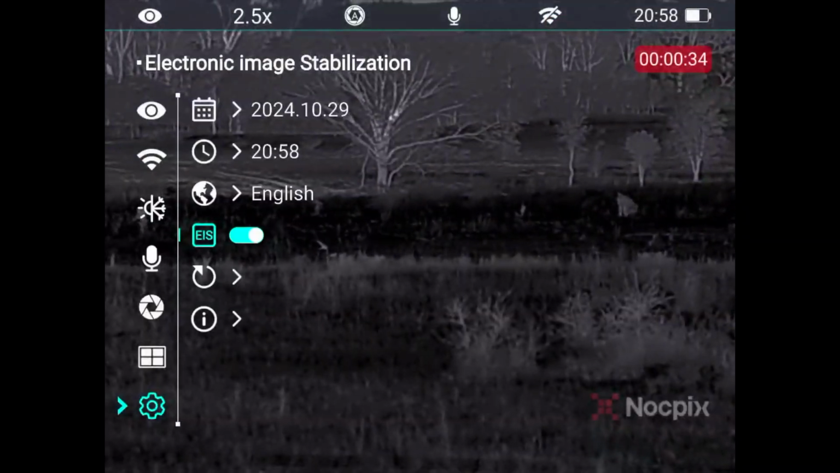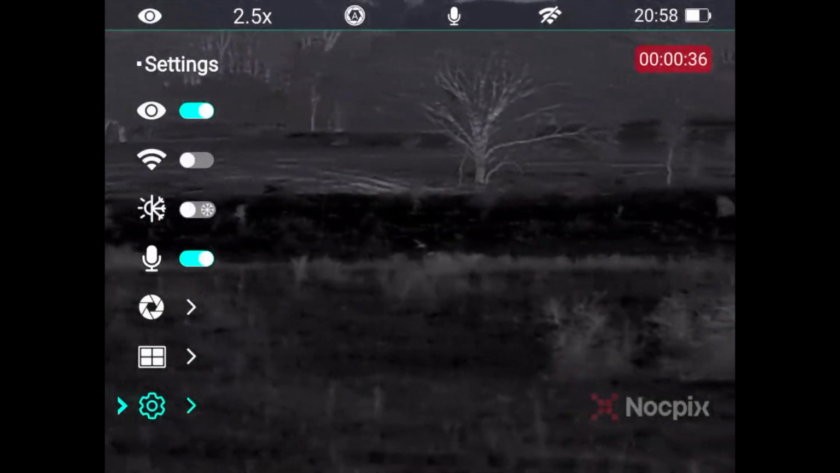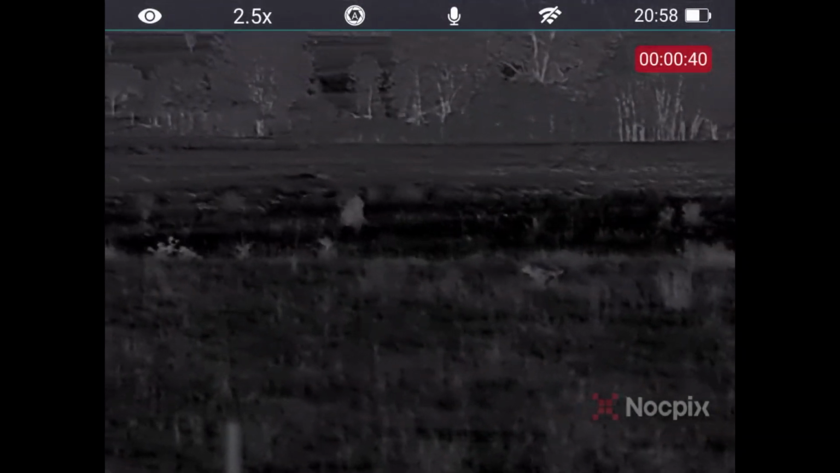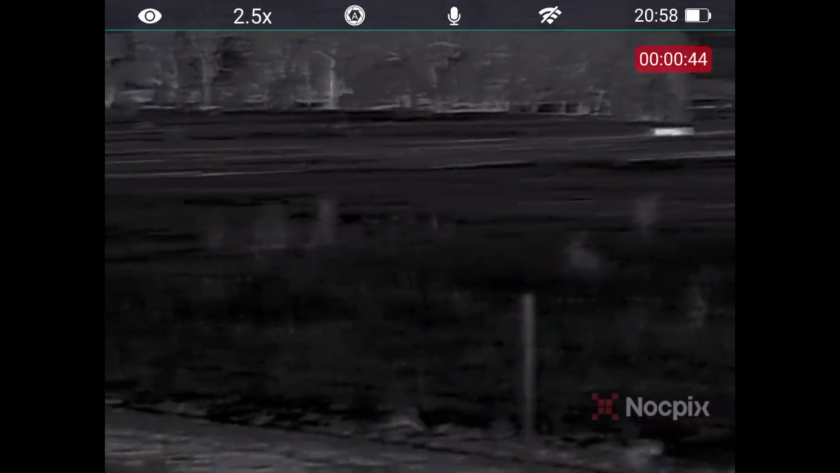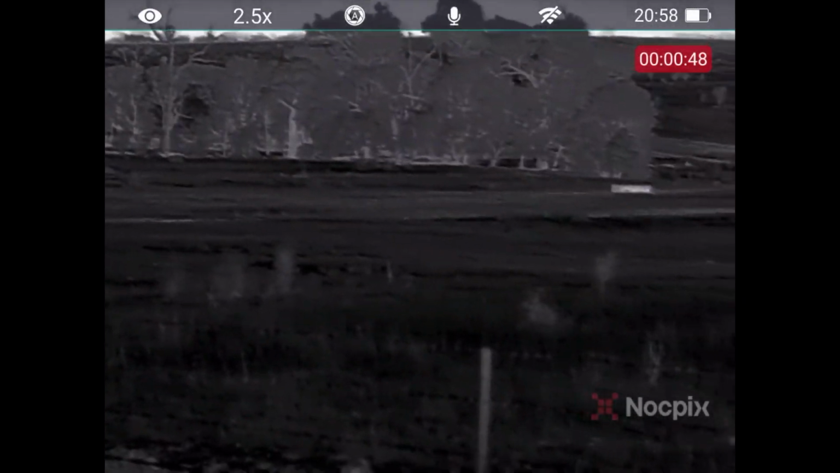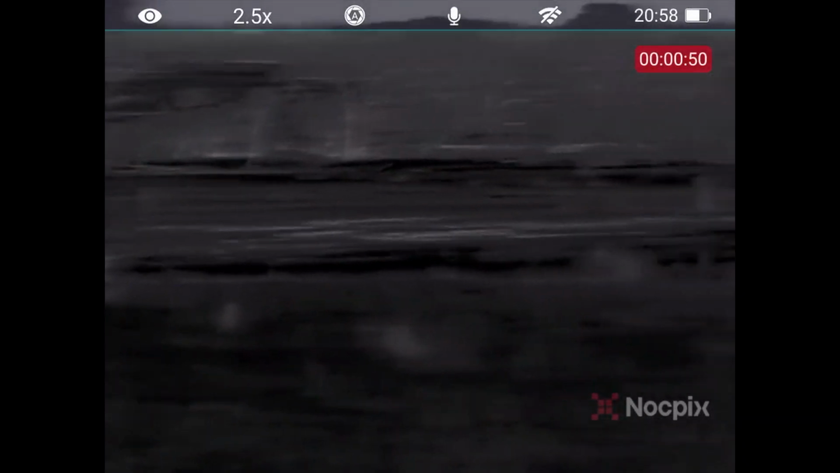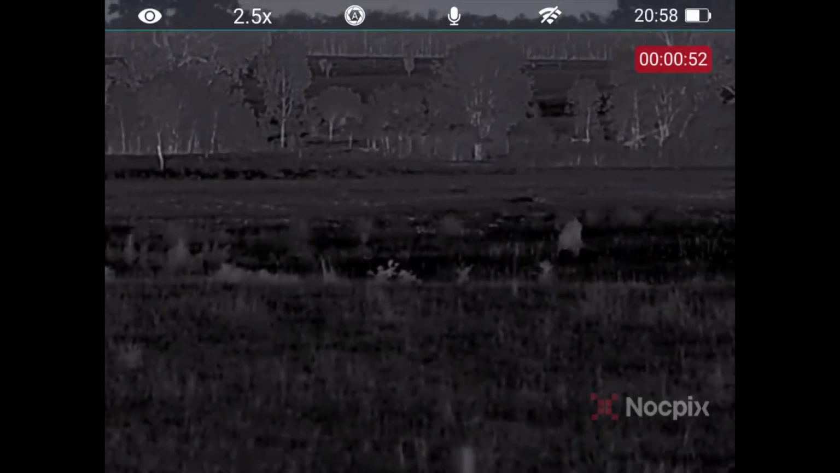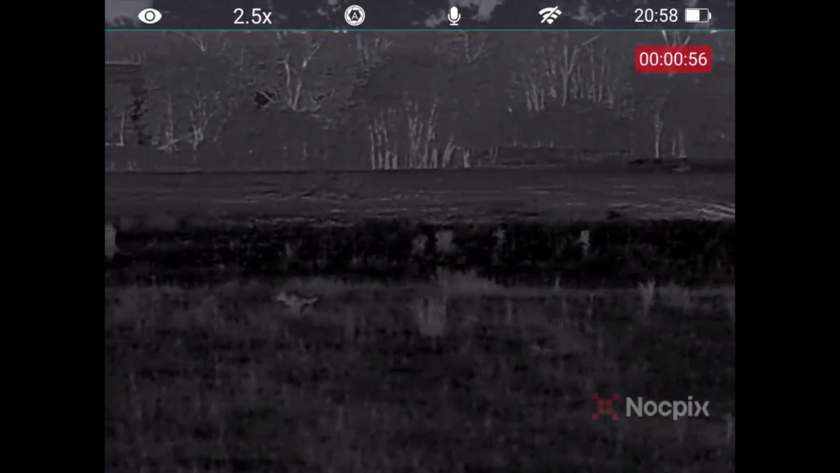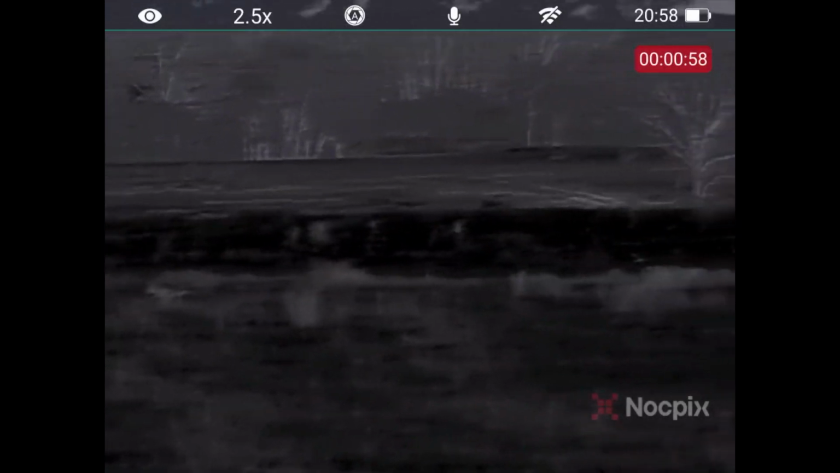And now this is using the Lumi, doing the same. See how it zooms in just a little bit, but it's a lot smoother for panning around and holding it still. You can see probably a lot more detail because the picture's not jumping around everywhere. So that's only on the Nocpix devices.